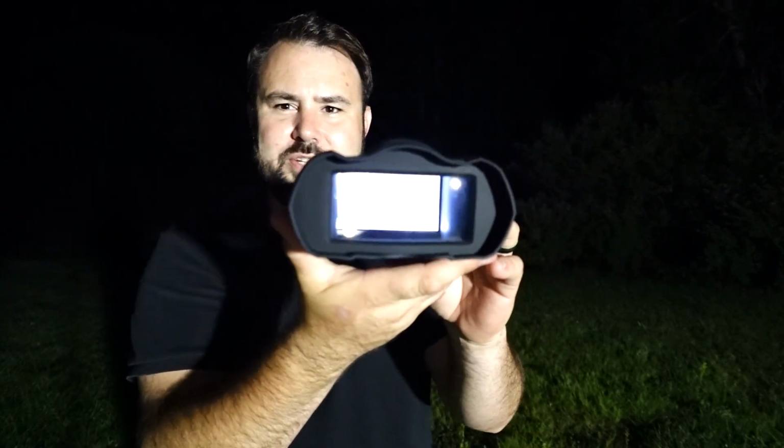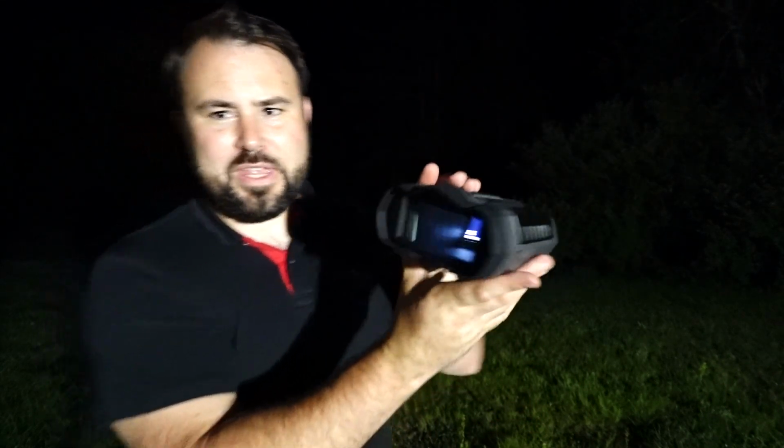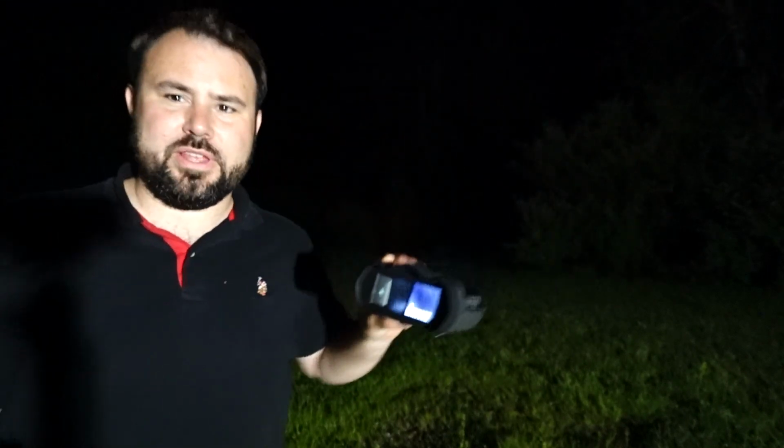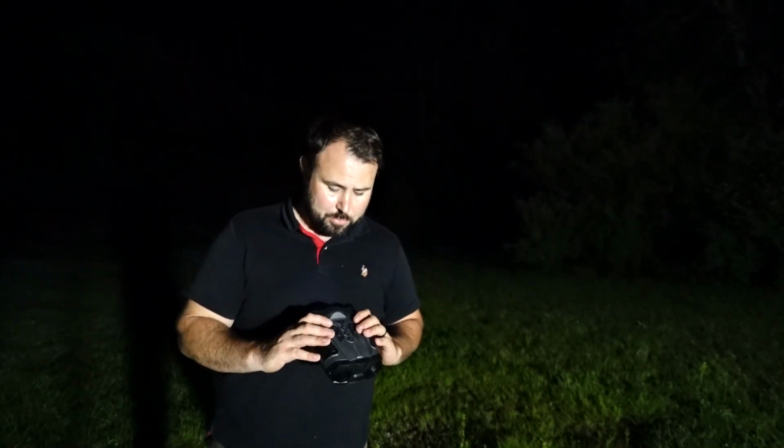It may be hard to see, but you can actually use these as regular binoculars. So let's see if you can see this. It's hard to see, but you can most certainly see everything out. So it's as plain as day. It's just digital binoculars at that point.